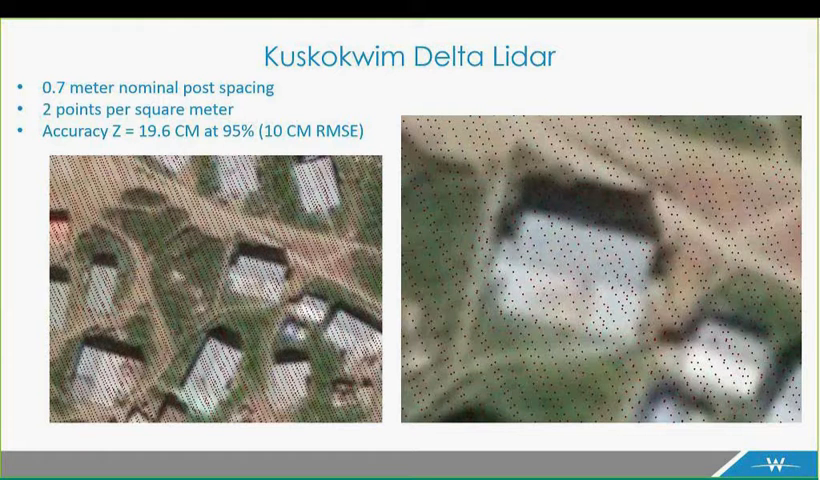But 2 points per square meter is what the project that we flew in Kuskokwim is, and these are images with the point cloud sitting on top of it, so you can see the type of density that you're hitting these structures with. You can see the rooftop on the right. You're typically getting this type of density with high accuracy XYZ elevation points that are well below 10 centimeters RMSE in the case of this data set.